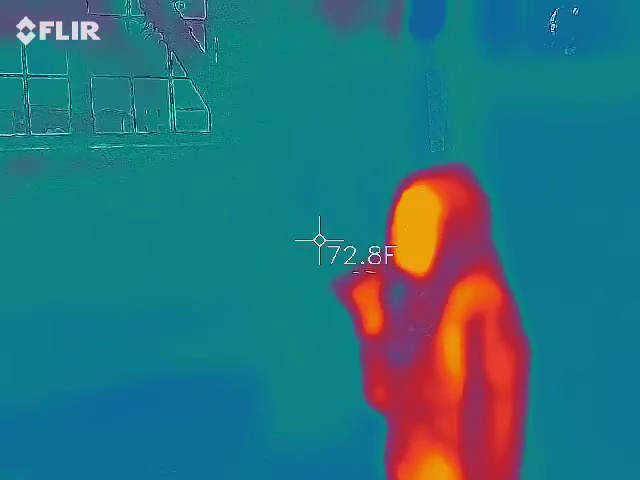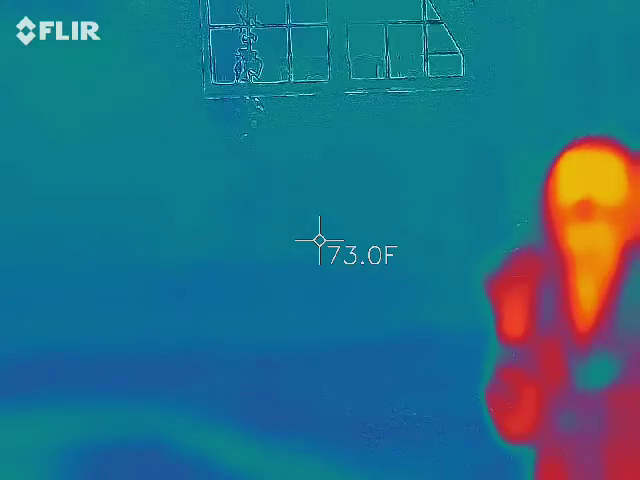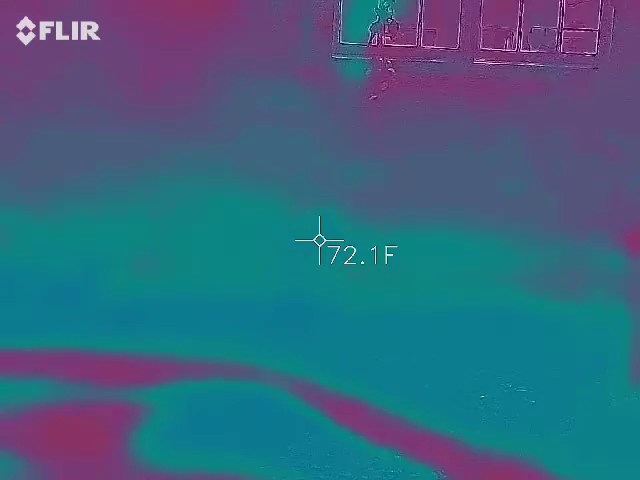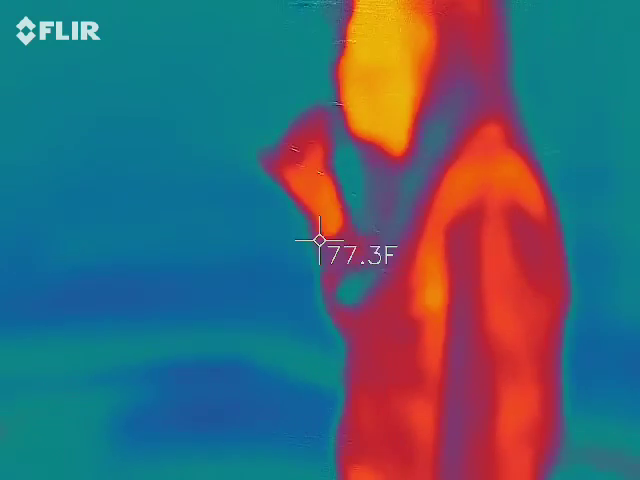What is the barn being used as now? Keep walking so I can look for cold spots.